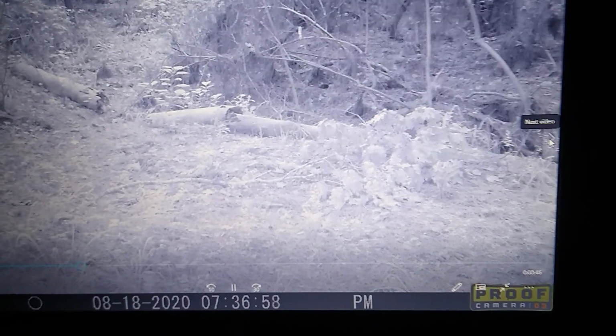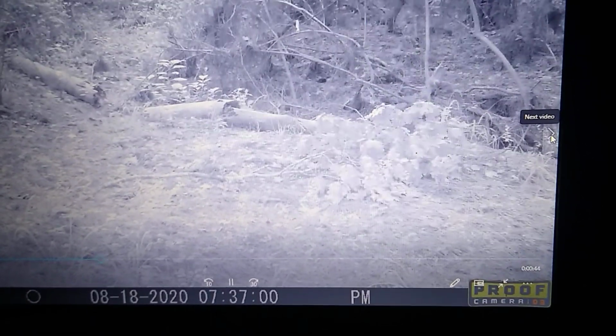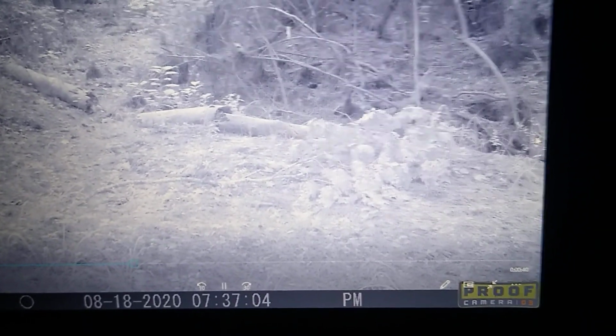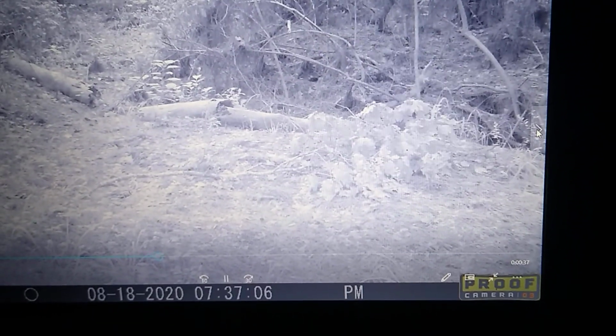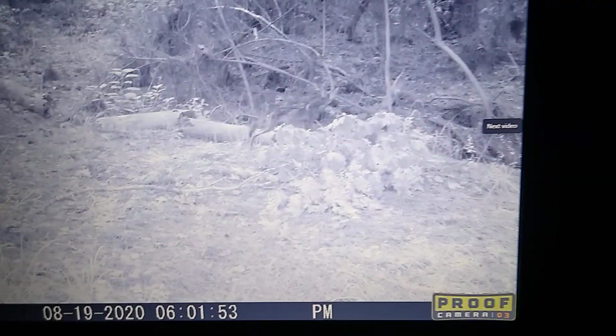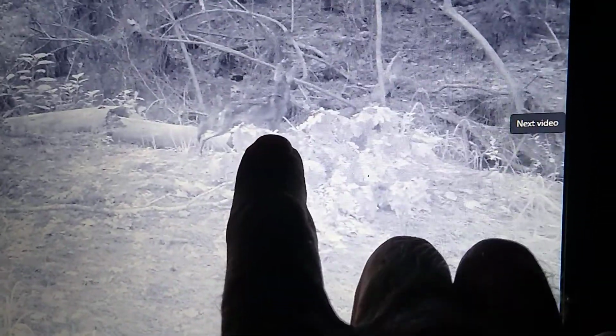That's about normal bobcat time. Although I ain't seen one in a couple of months, he's just vanished. Look at that. Look at that ridiculousness. Boy, he was camouflaged standing there. See him? That's a little pup.